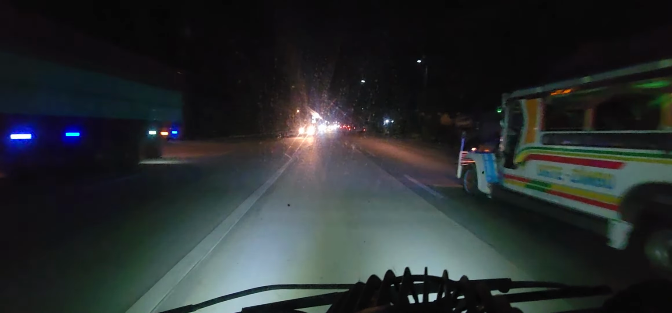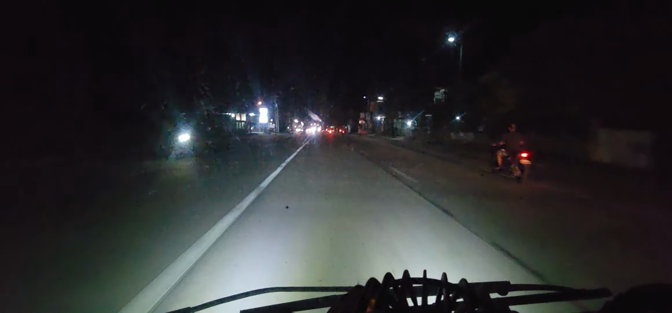There's another one with no lights. Two of them, side by side, and the jeepney with one light. Oh no, it's a reflector on the back of the jeepney. That's it, no light. There's lights inside the jeepney. Oh no, it is one light. One light working. I wish they'd actually try and enforce lighting rules.